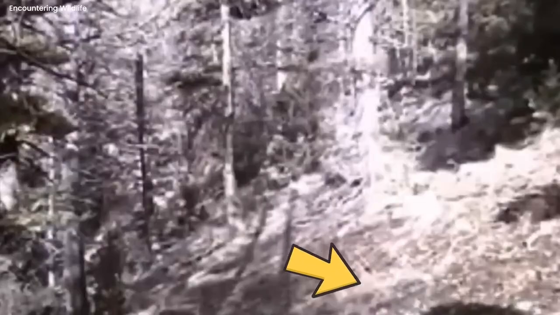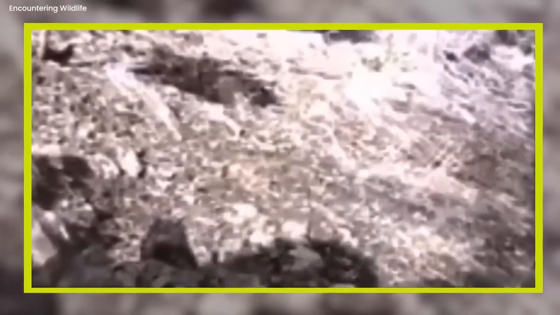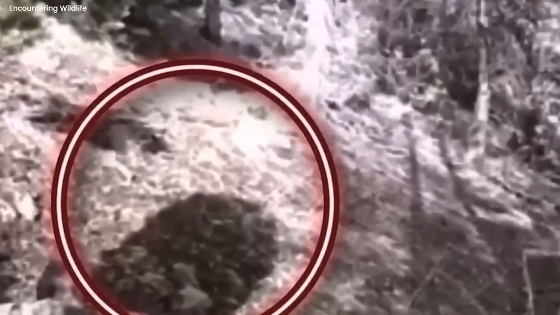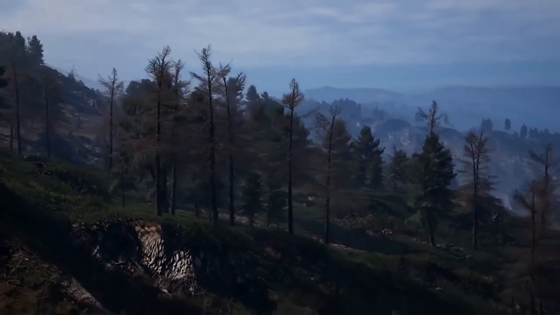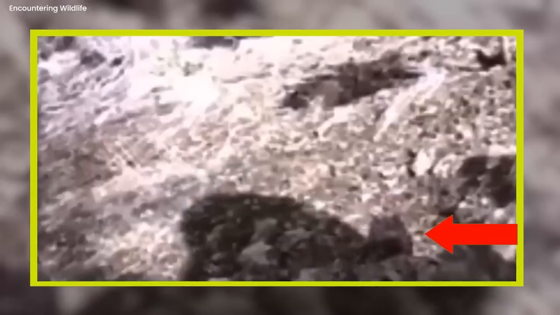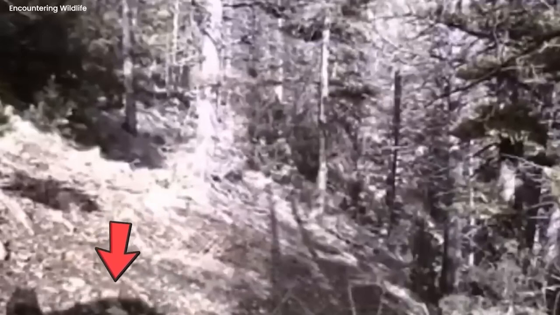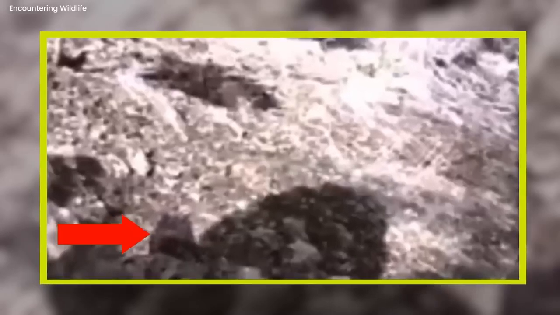What could it be? The shadow belonged to a strange creature, not quite like a bear, with a distinct shape. Unlike anything seen before, this creature baffled the onlookers. The camera, intended to capture the secrets of the forest, failed to reveal this lurking mystery on a sunny day. It left everyone wondering, what was it and where did it come from? Its presence sent shivers down their spines, leaving them with more questions than answers.